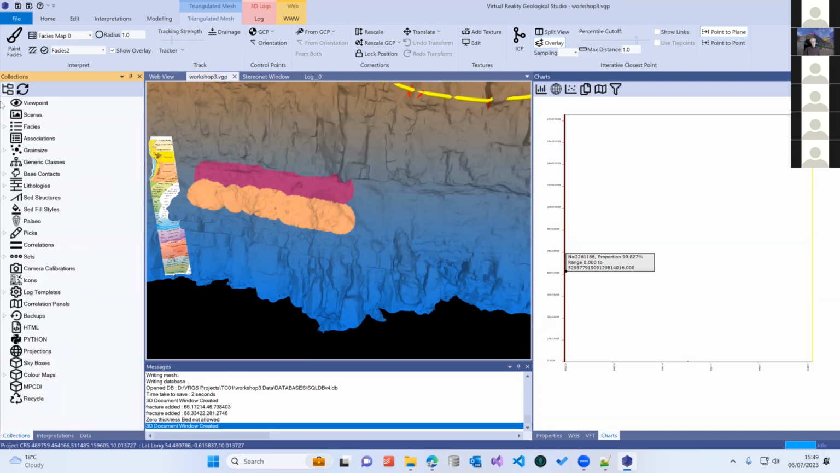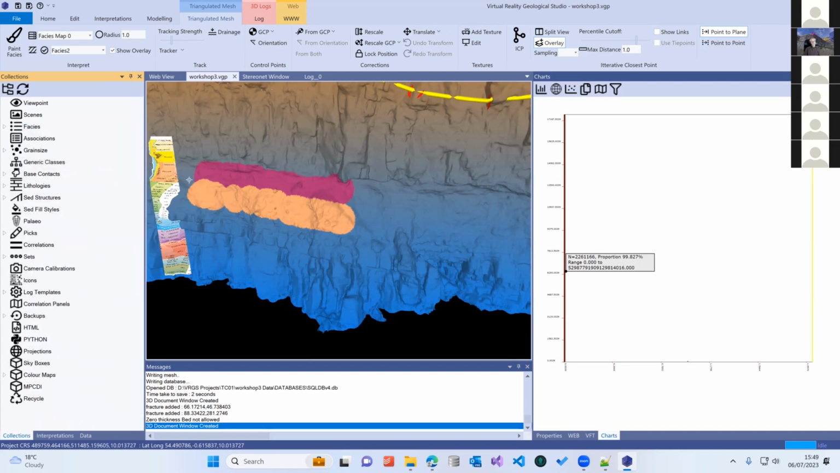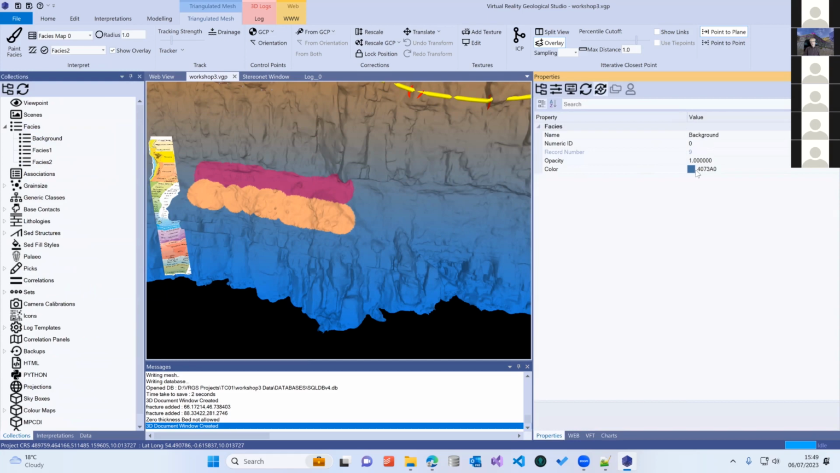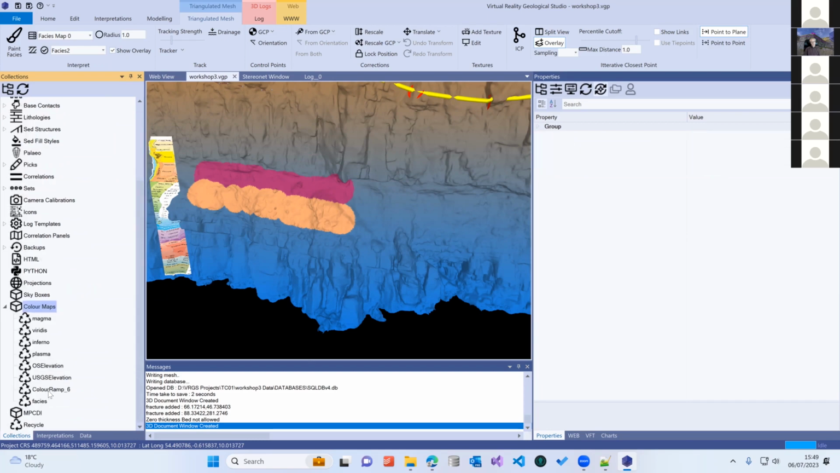We go into our collections tab and we have the facies in here. We can create a color map from the facies interpretations, because each of these in their properties has a color associated with it. And then you can actually use that color map and edit it when you're displaying the facies parameter.